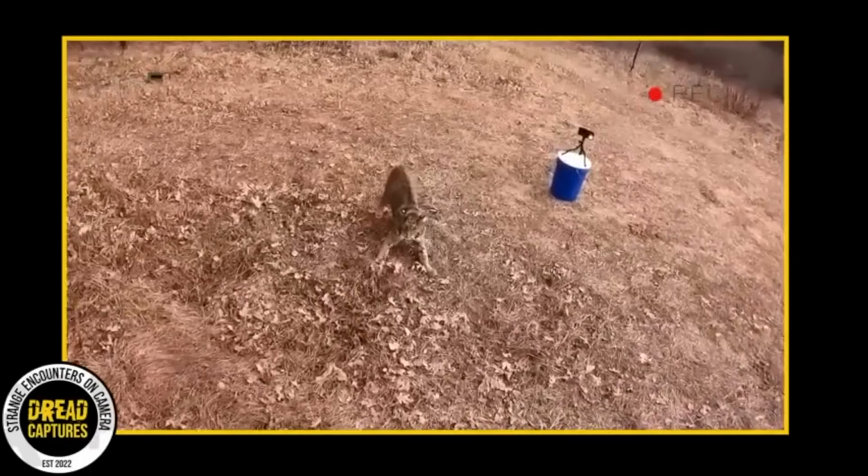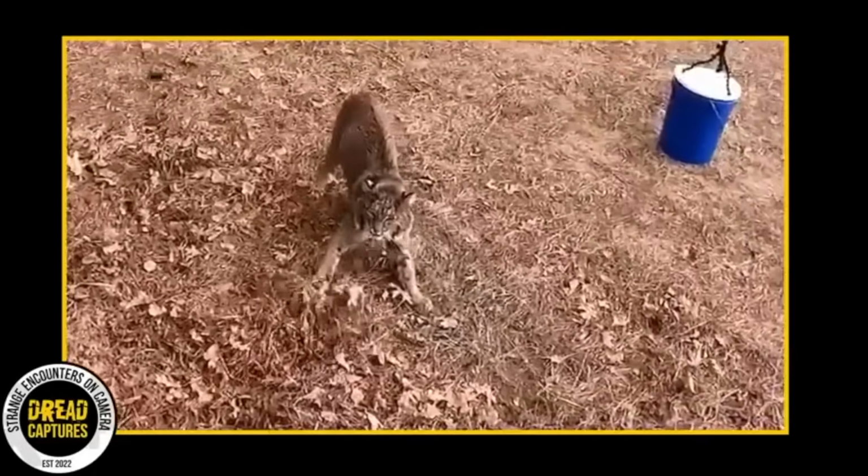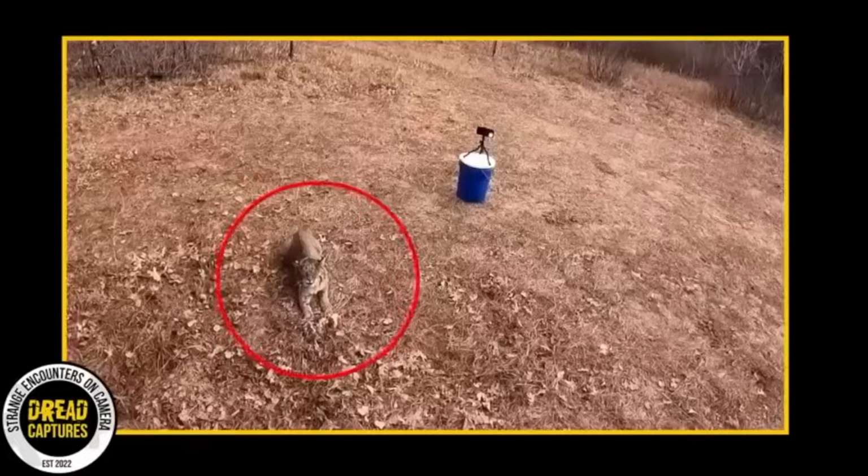I'm curious what the man is trying to trap if he's not trying to catch a bobcat. Let me know in the comments if you have any ideas.